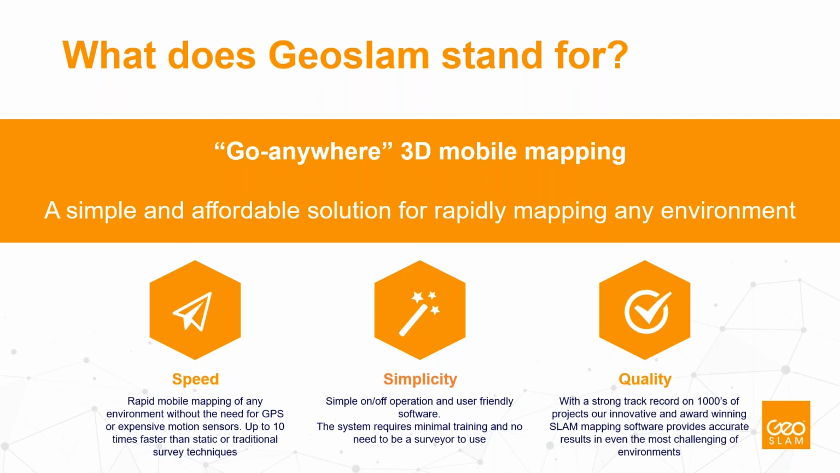The three main values that we always repeat when we talk about our main benefits: first, the speed of the surveying, which is in general about 10 times faster than using static surveying technologies.